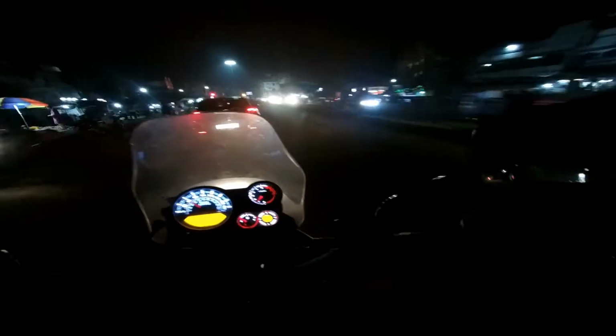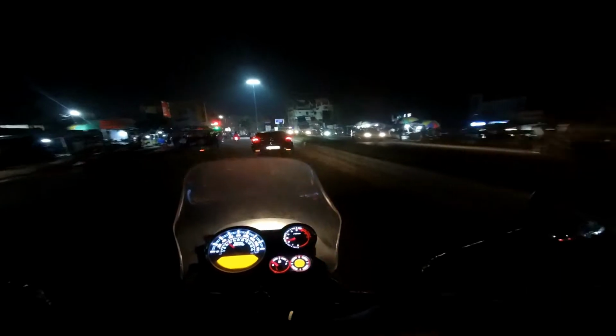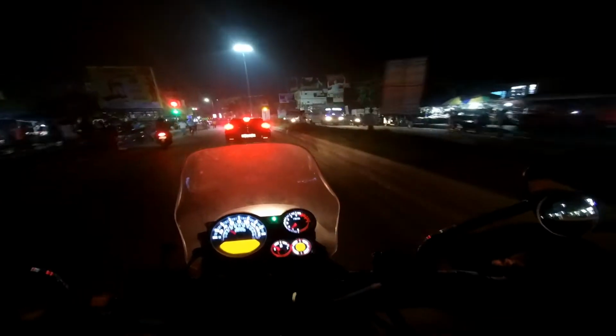But if you don't keep the proper braking distance, then it is very dangerous. If the car brakes suddenly, then you will eventually collide into it.